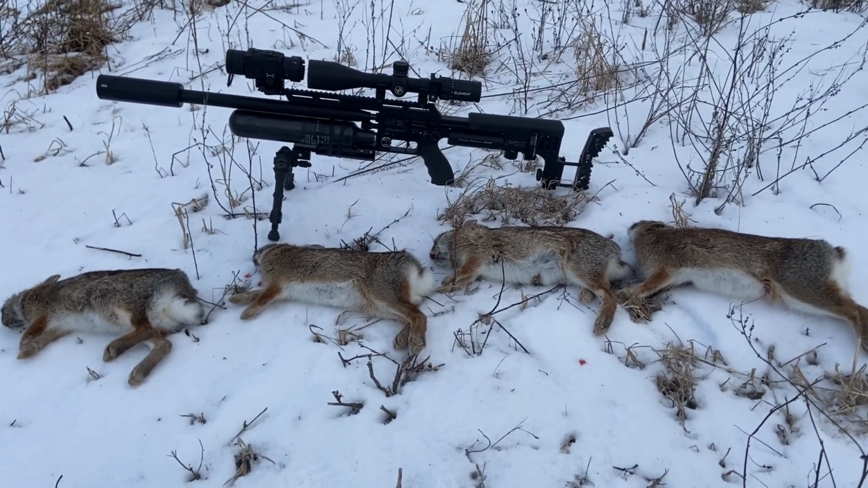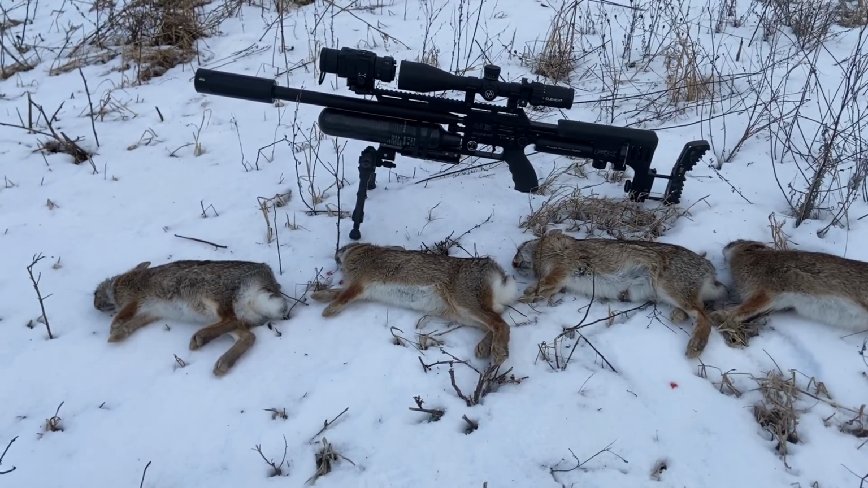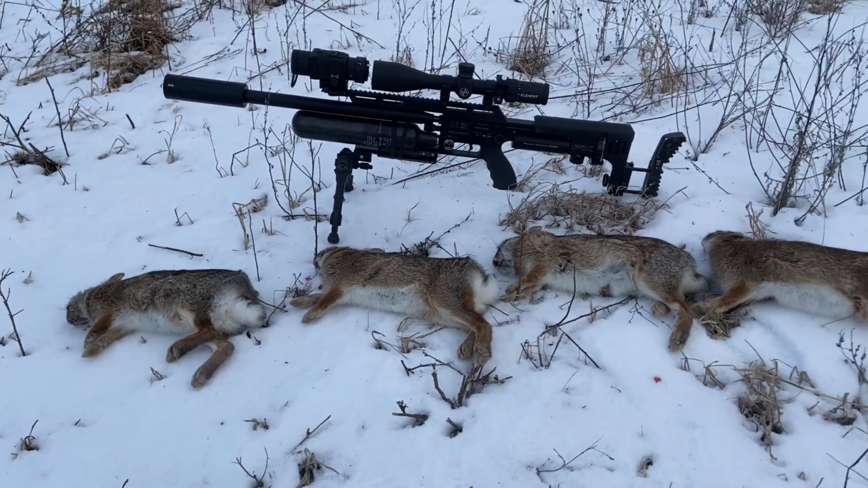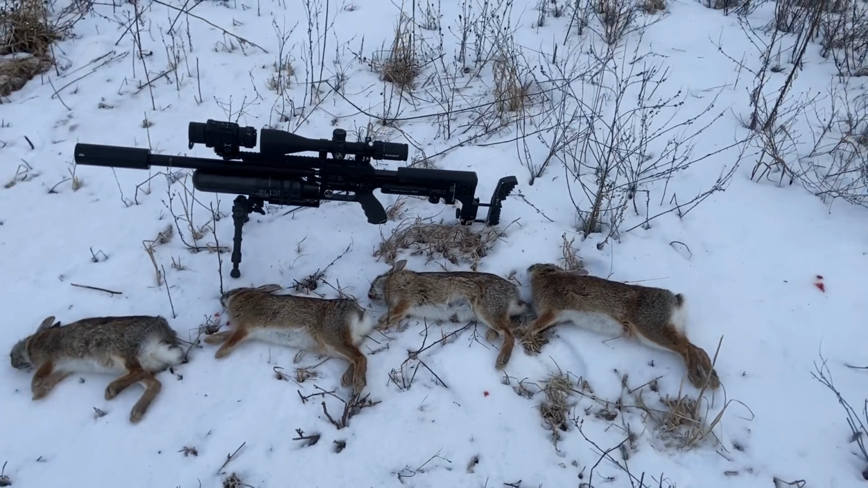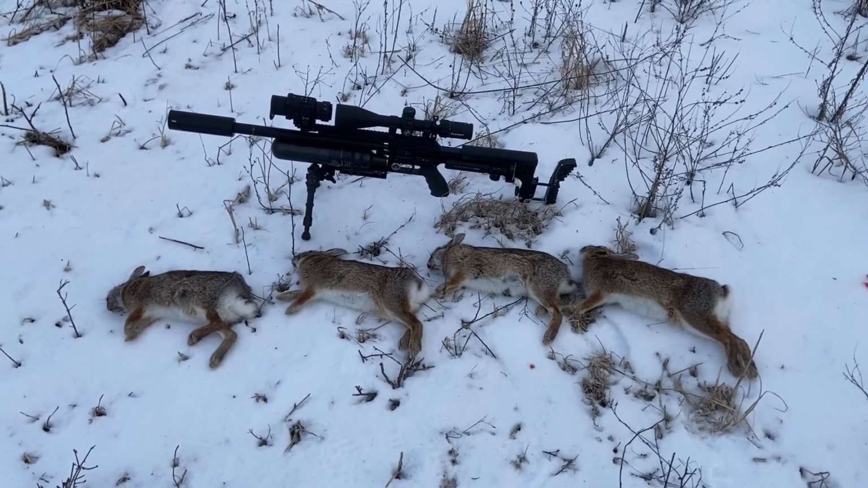Well guys, there you have it. Four rabbits, not much time at all. Get out here just after the sun starts to come up. Awesome time for them to be hopping around. And can't hide from thermal. Love it.